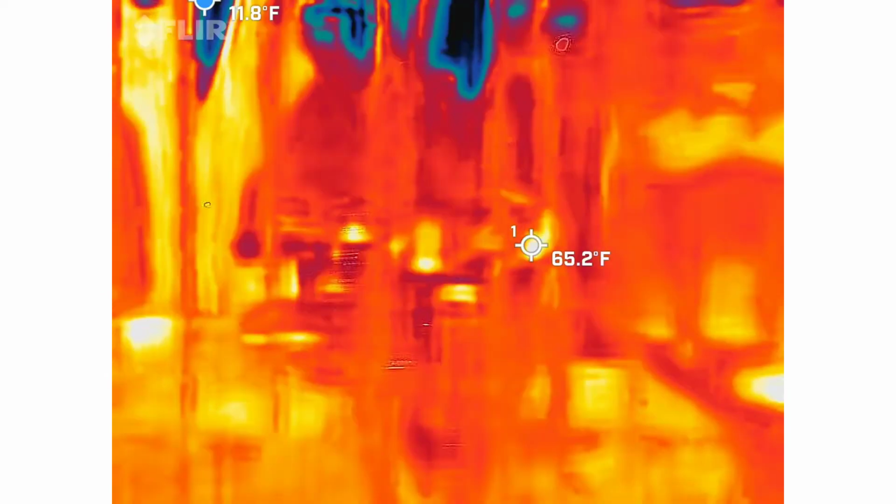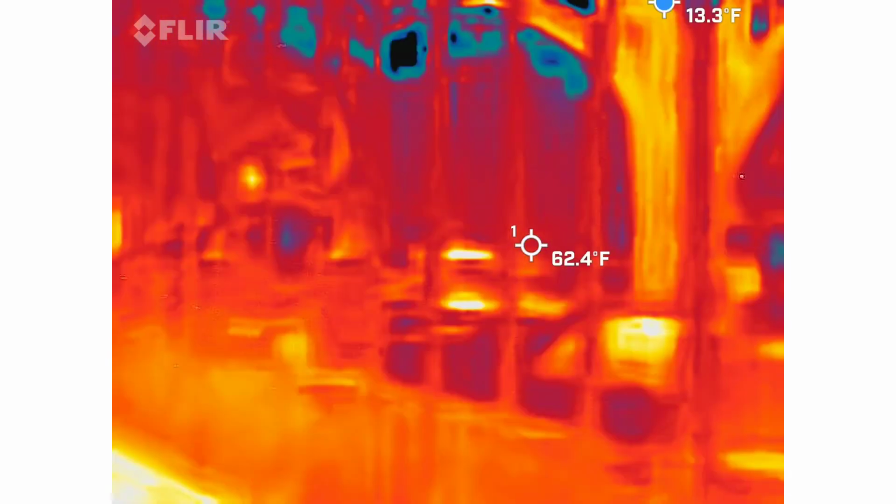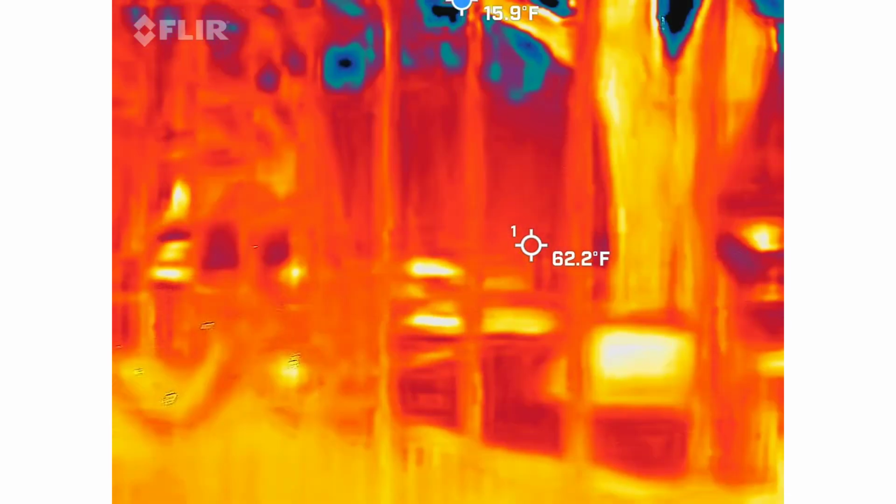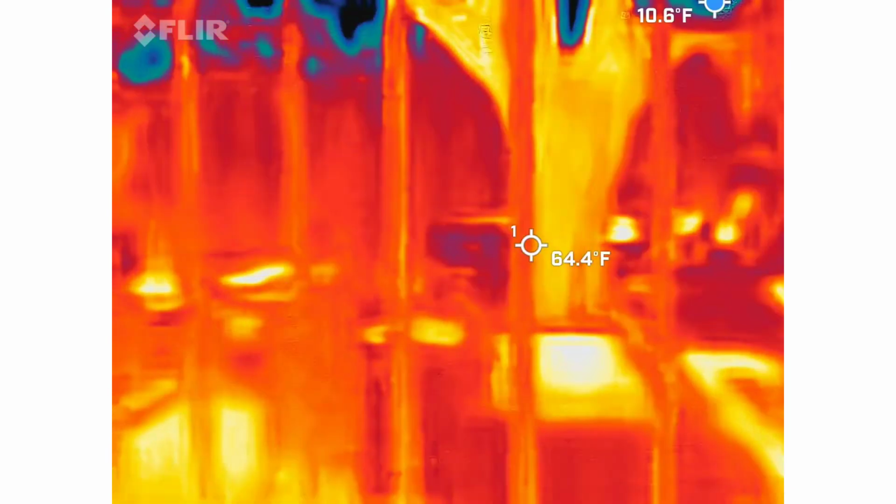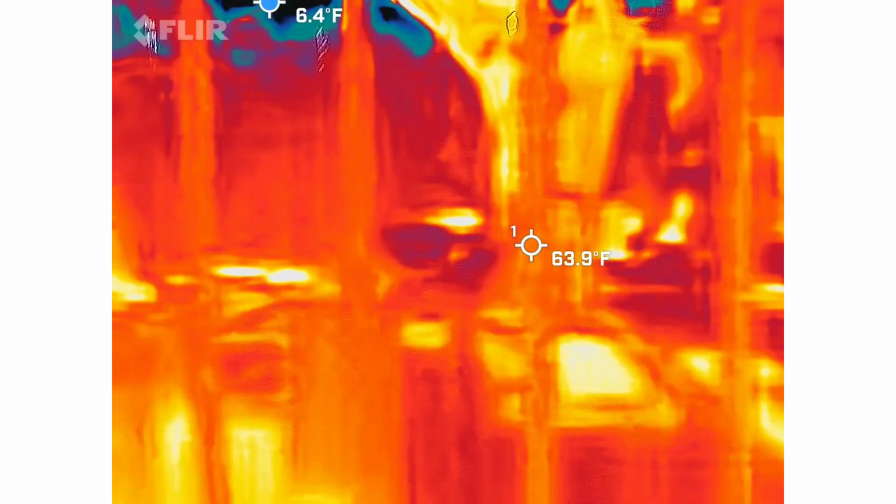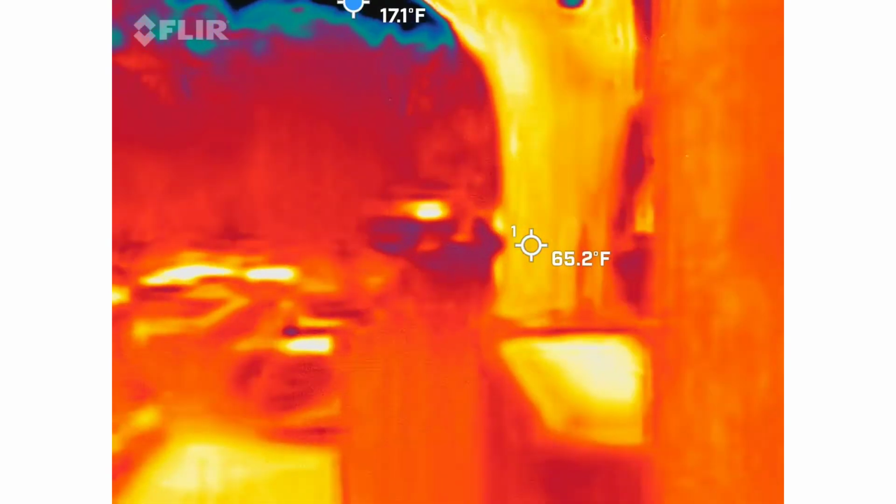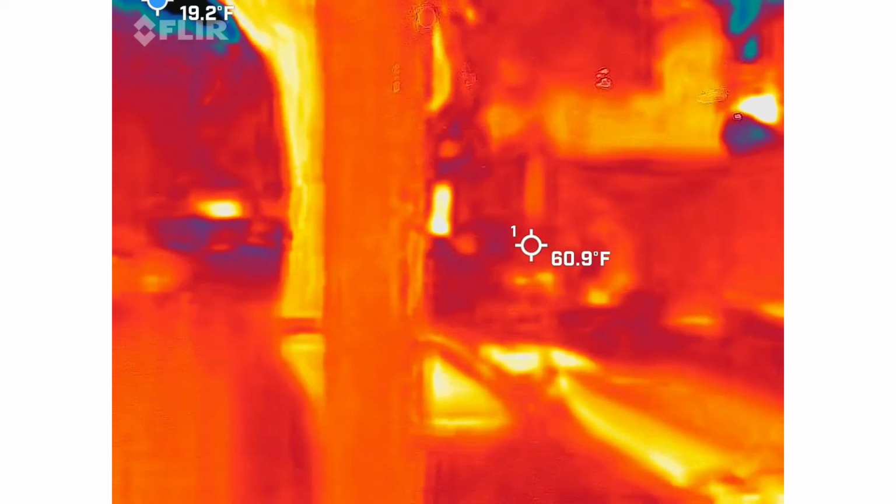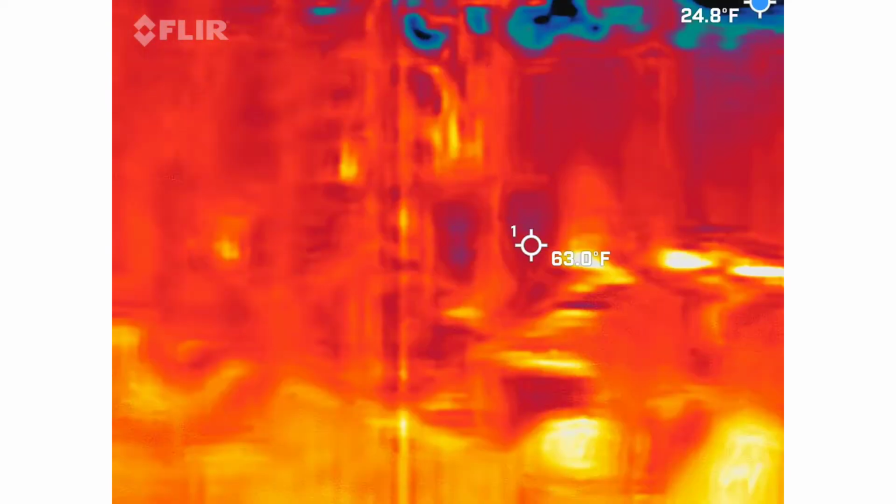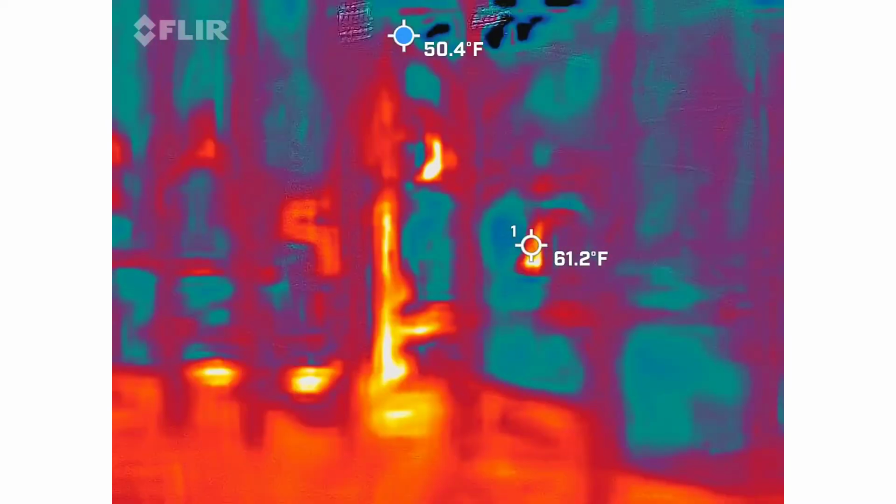Maybe we could see that religious ghost's grave. So.